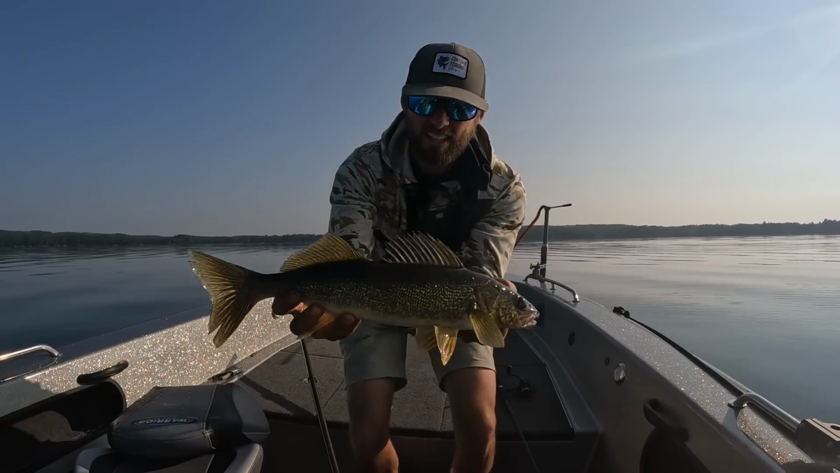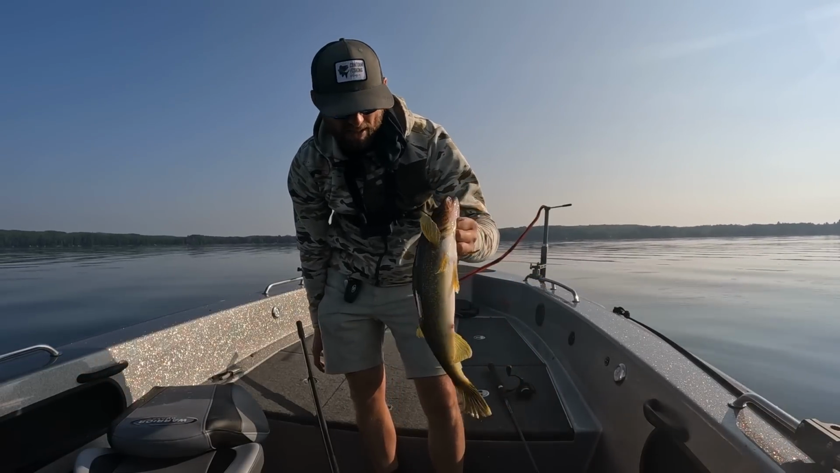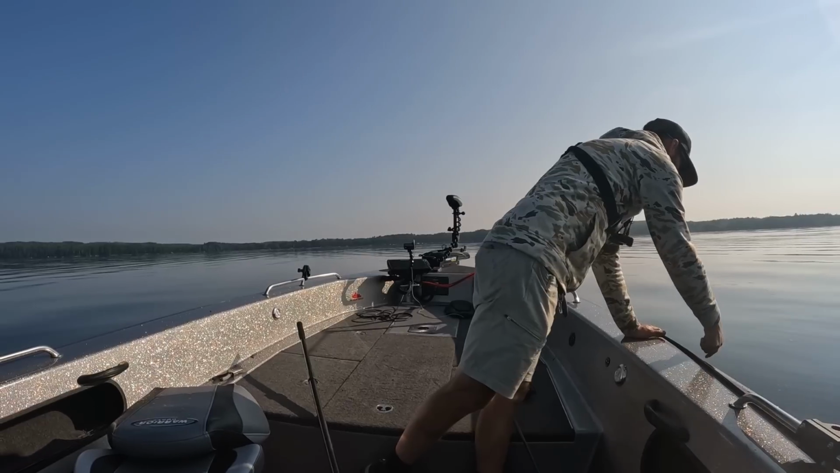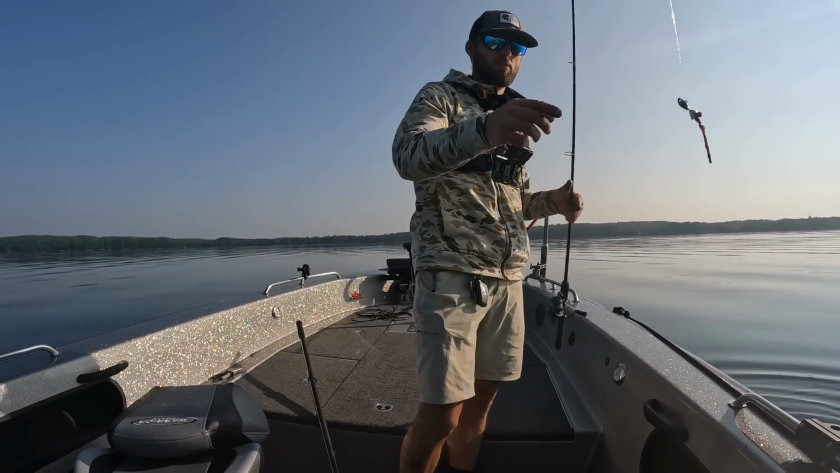Look at that, man. Tons of walleyes on that bait. It blows my mind every time I fish that bait for some reason. It's just that effective. I'll let that guy go. I don't know if it gets too much better than that right there.